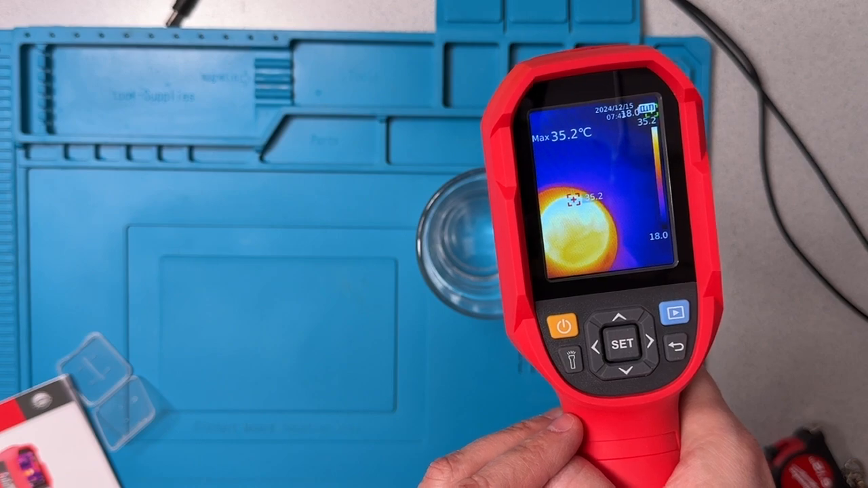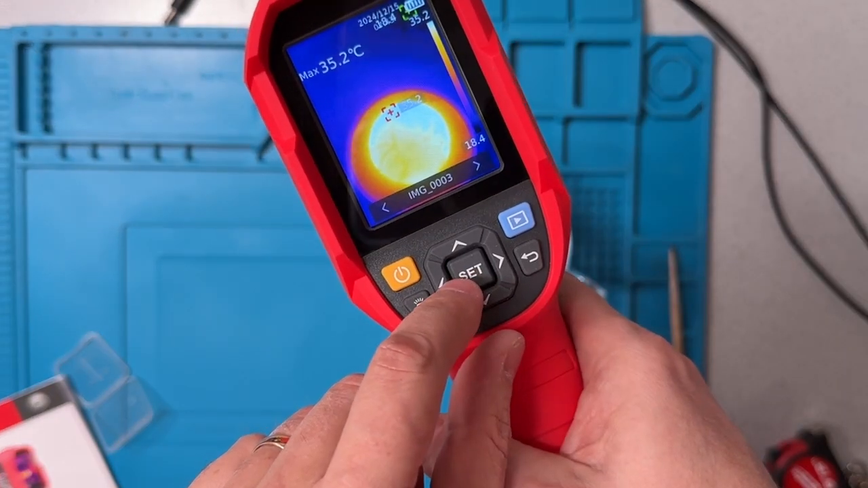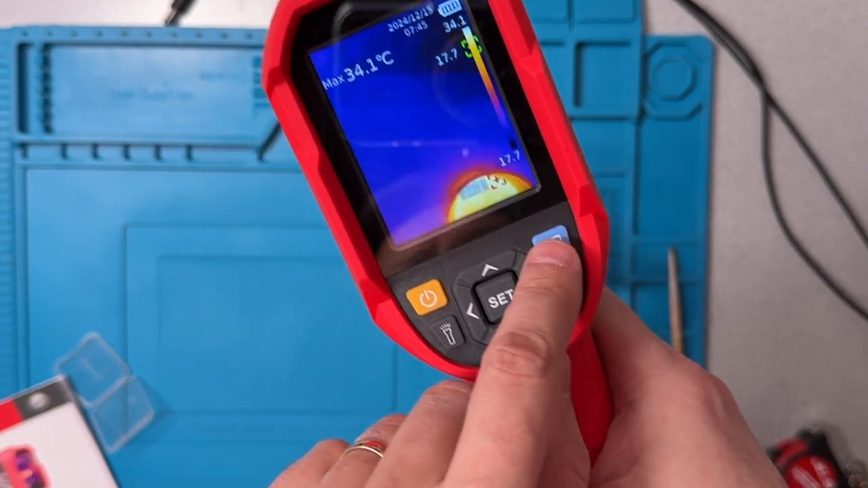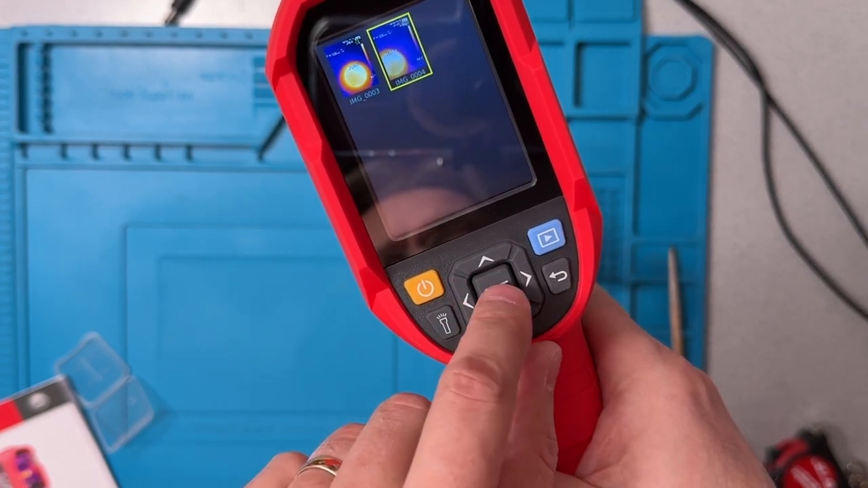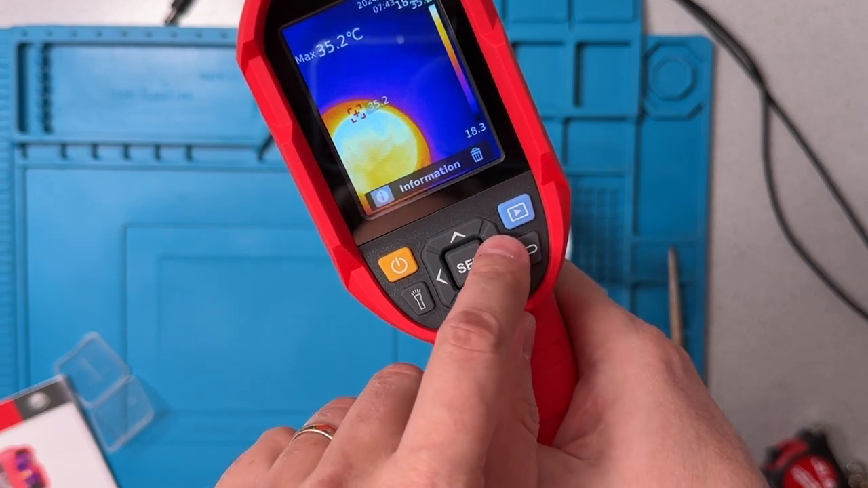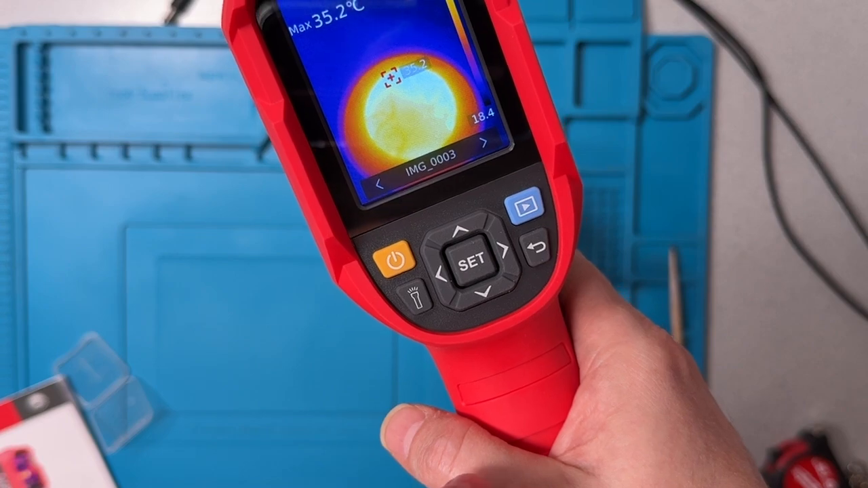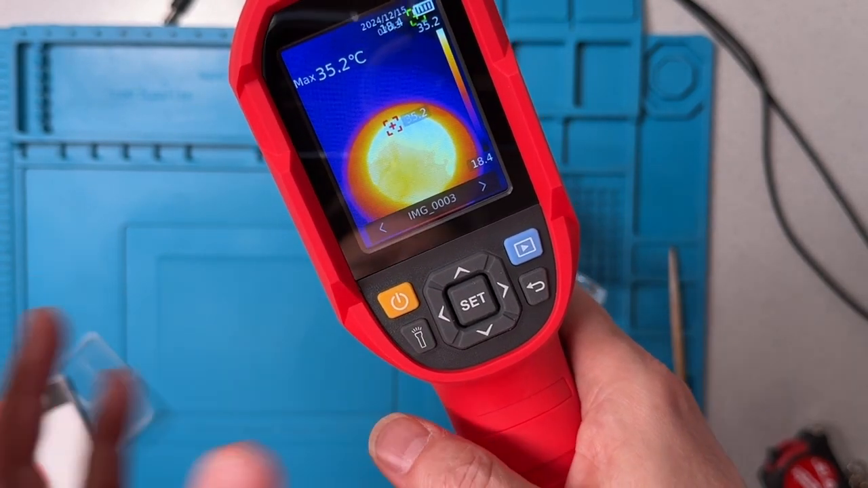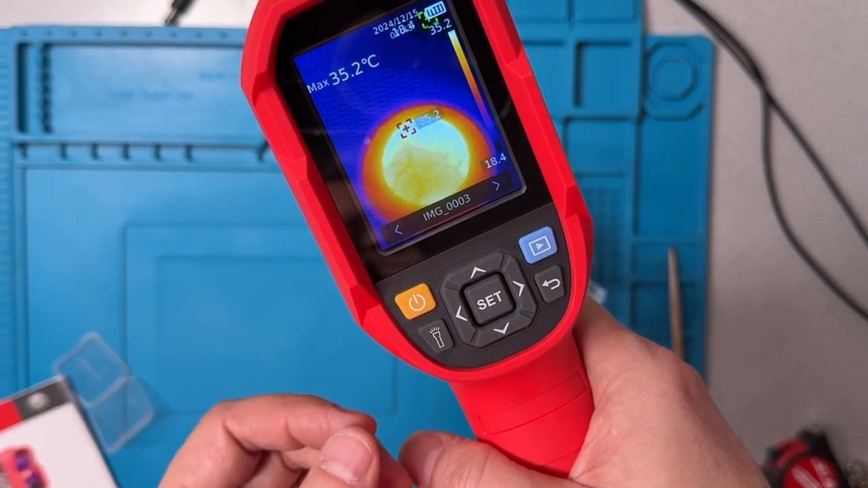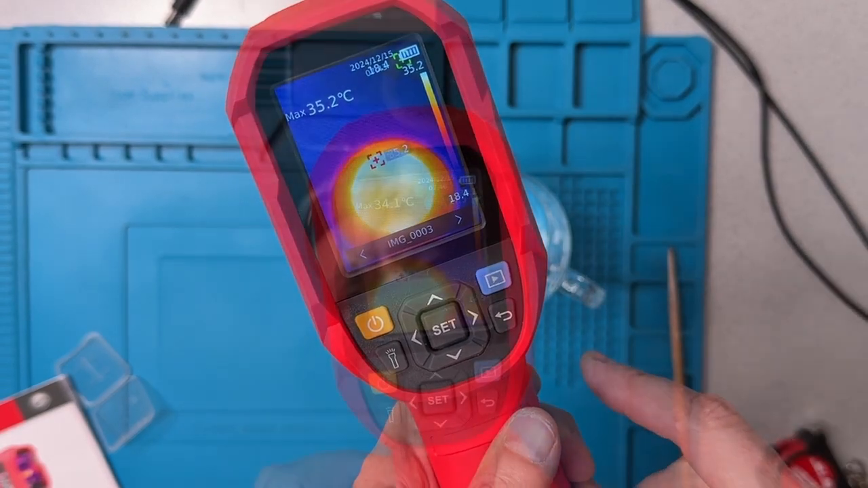So those are saved as I squeeze the trigger. If I need to delete anything, let's start the whole process from the beginning. I go into playback, I select the image by pressing set once, I press set a second time, I go over to the trash can and I press delete and confirm, and that's how I would delete images one at a time. That can be a little tedious. If you want to delete a large batch of images, you would do that by reformatting the SD card, and that would delete all of the images at once.